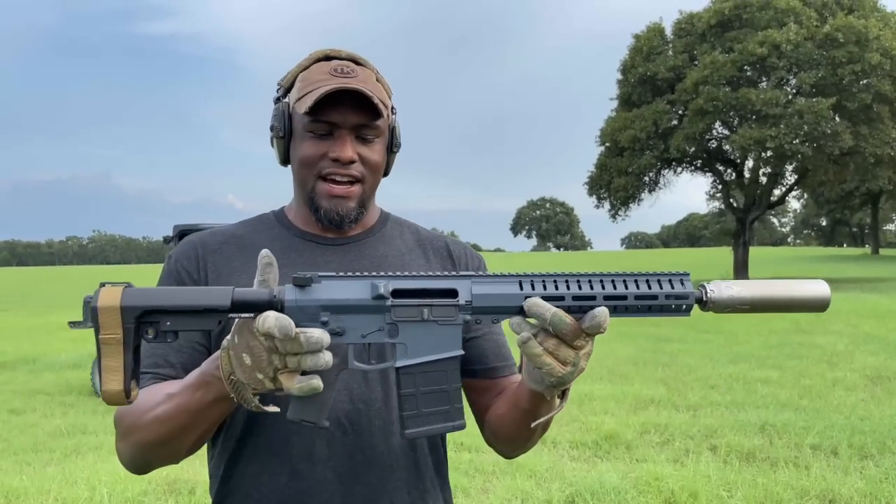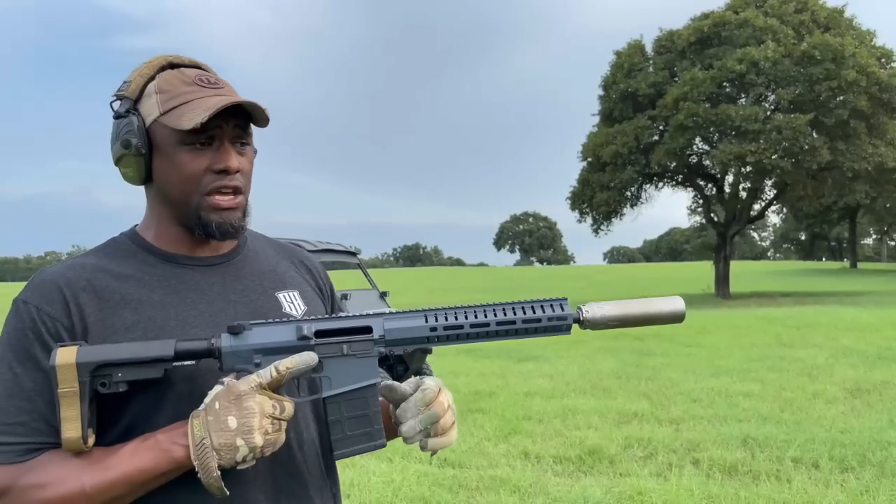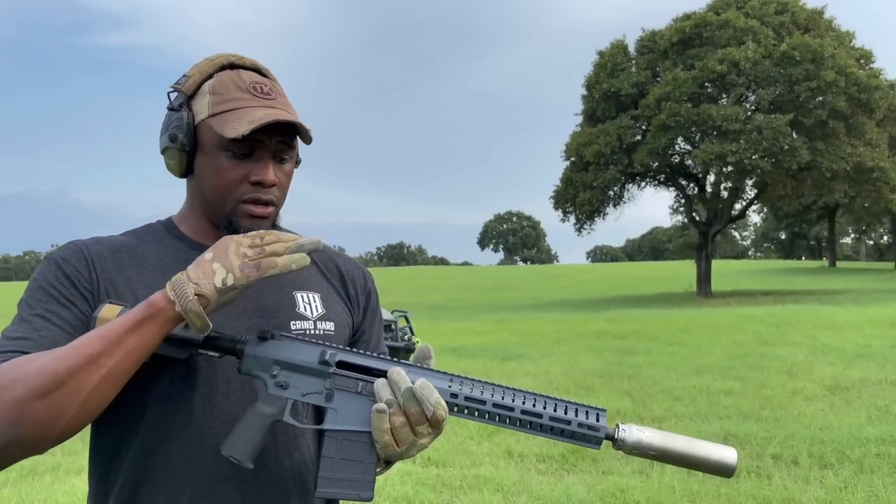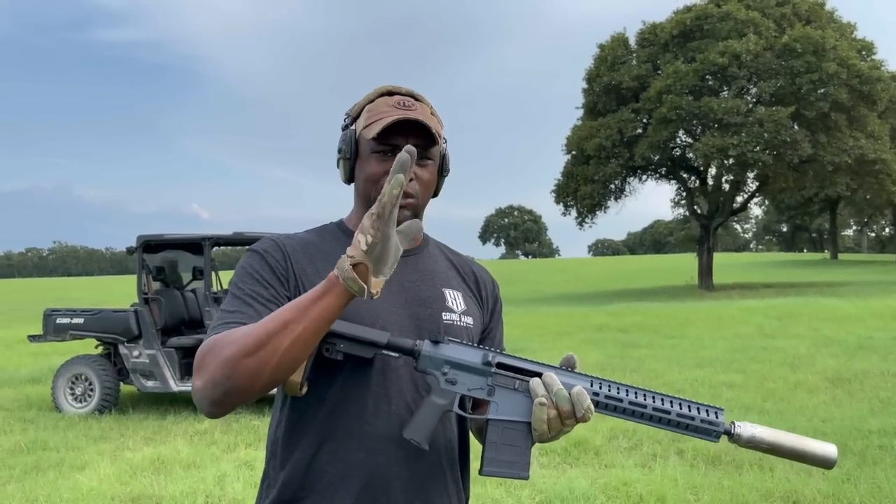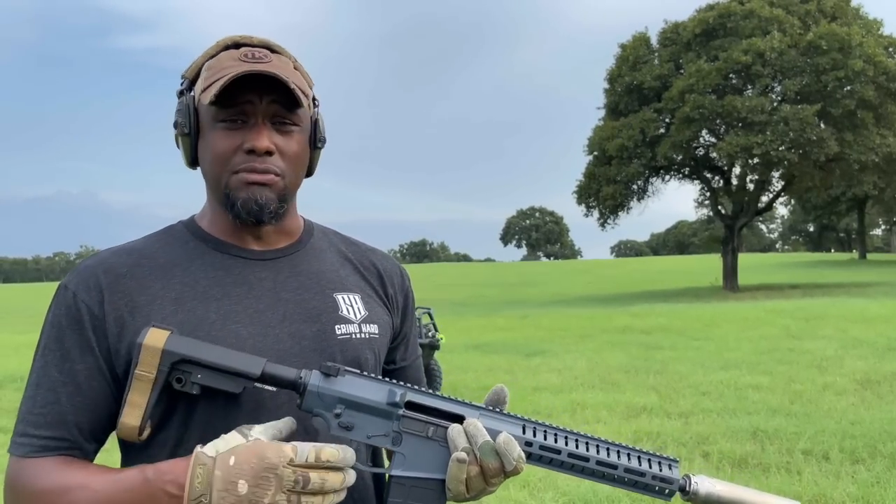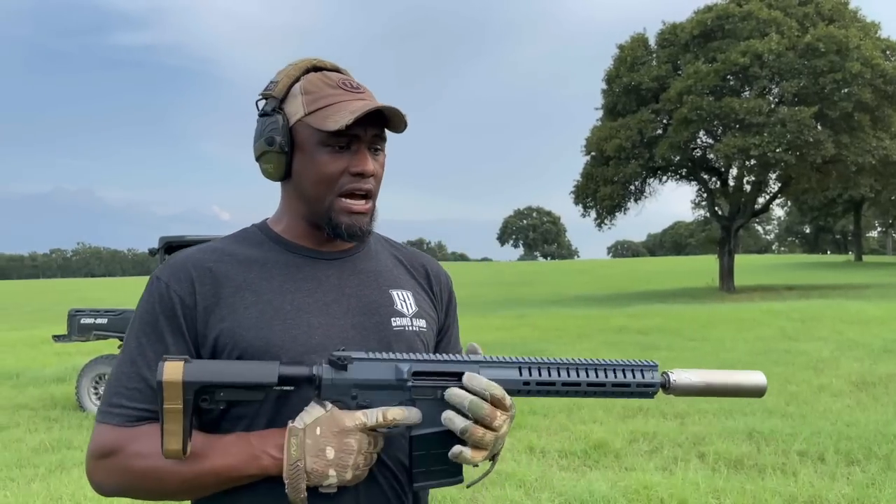All right, guys. So we got 5 rounds in here. I'm going to shoot into some sand right over here, and I just want you guys to see how it runs. She's tuned really good for this suppressor, ejecting like 3-4 o'clock, and I've just been extremely happy with this little rig. I'll be 100% honest with you guys.